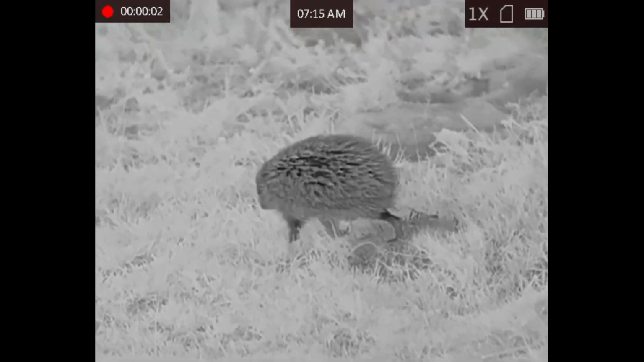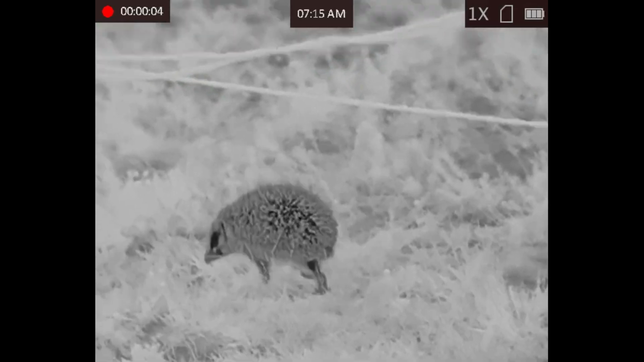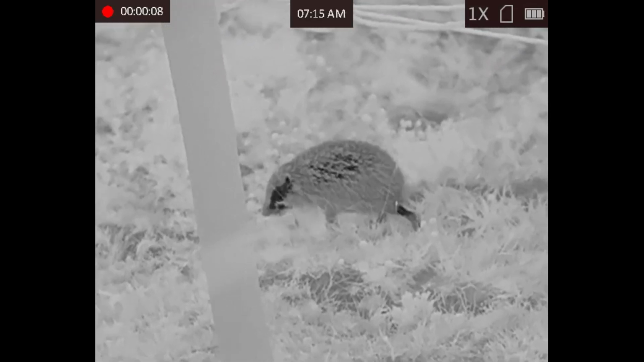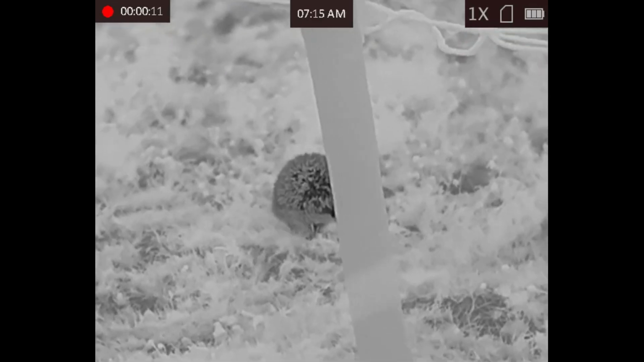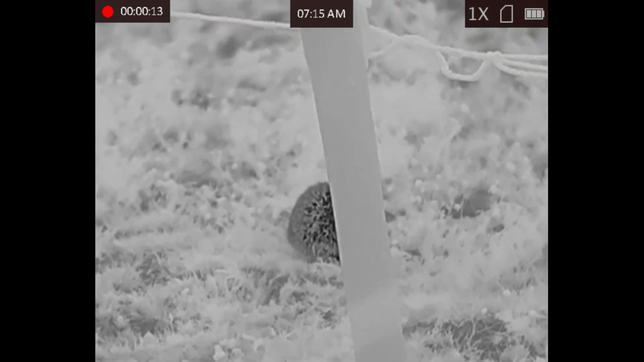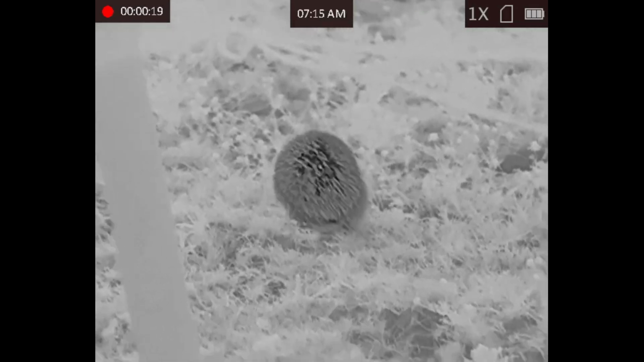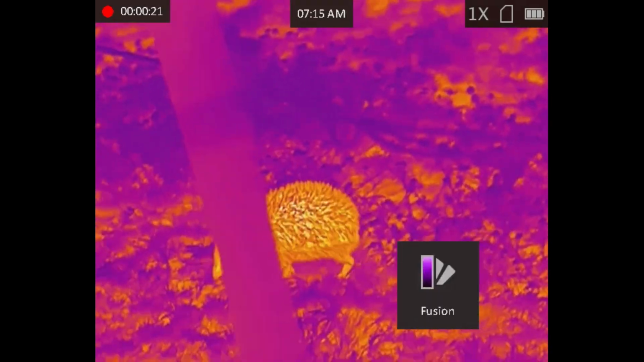Came across a little hedgehog on my night out. Obviously he's not on the target list, but it's nice to see hedgehogs out in the wild doing what they do. So we just had a little look at this guy for a bit and then allowed him to go on his way before continuing the hunt.